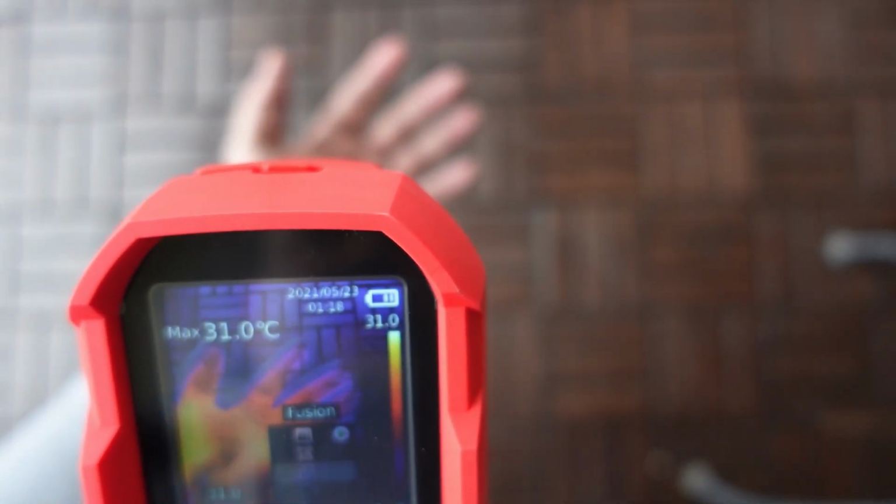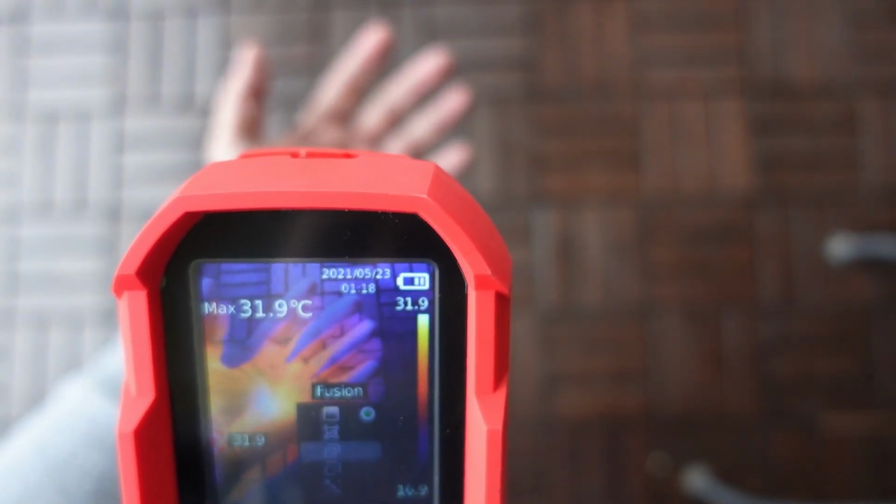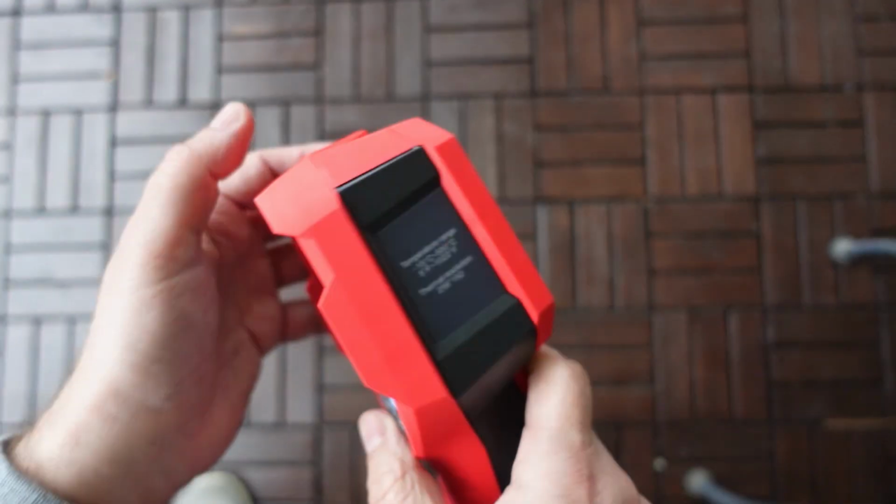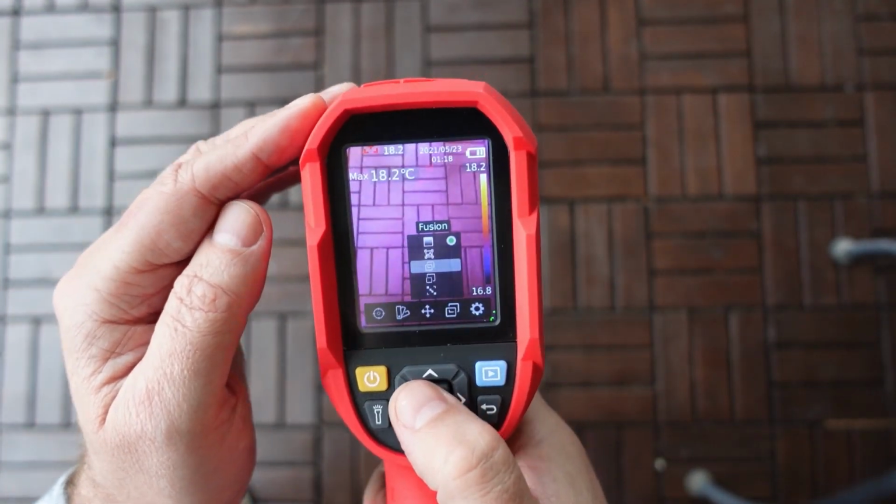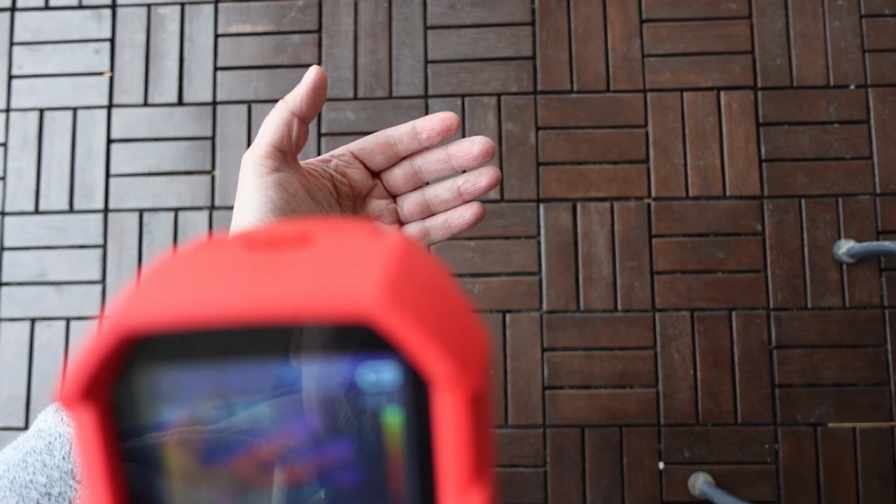Actually it has 2 images one on each other, but the thermal image has a little bit of delay, and also you have to set the distance, because they are 2 separate cameras, so you have to set the distance for your recording. So I'm too close now, and they're not completely on each other. Let's try some bigger distance maybe.